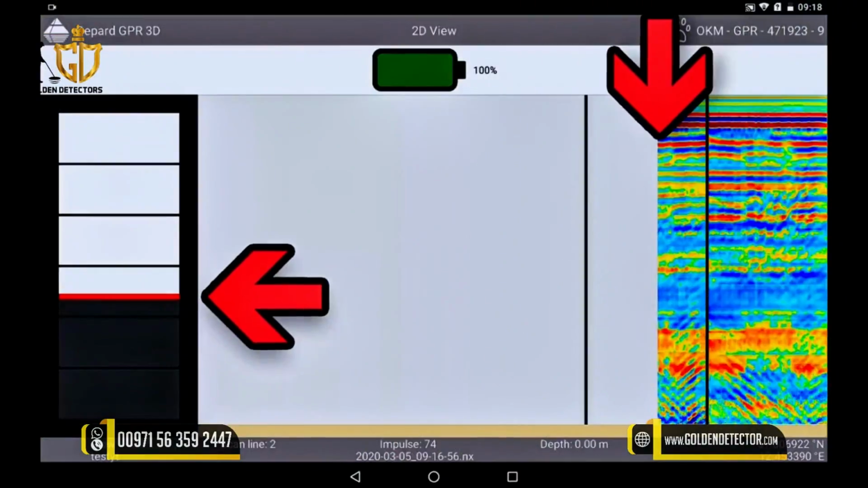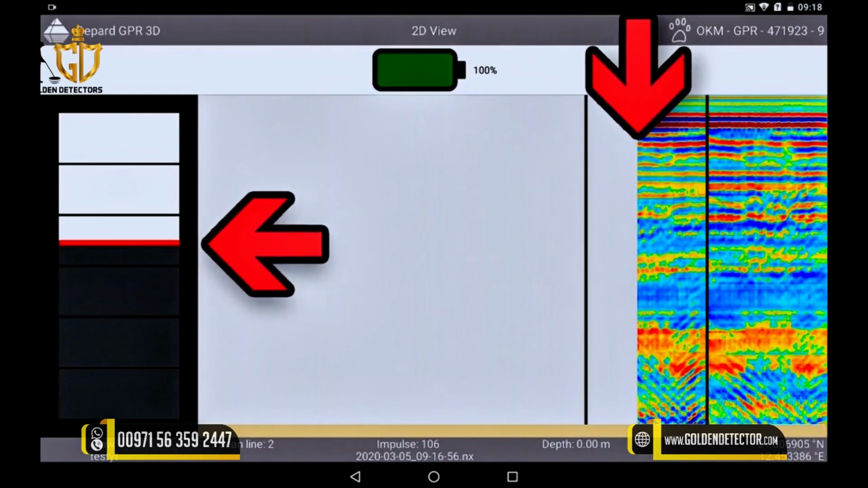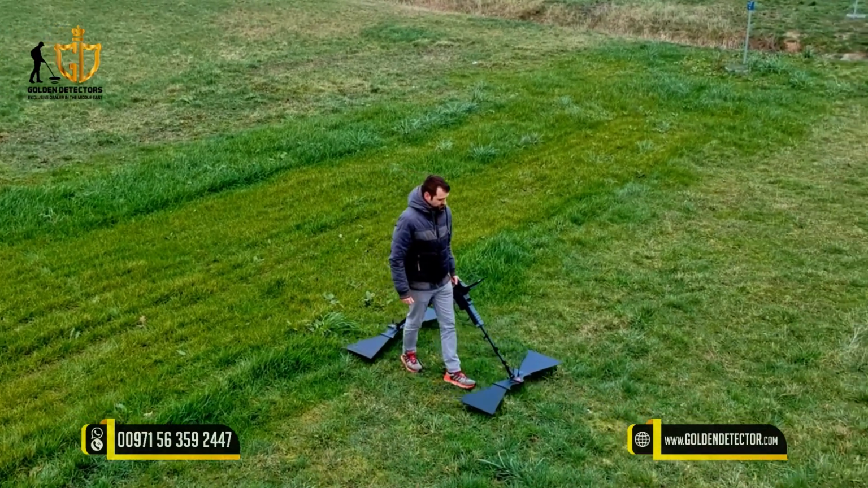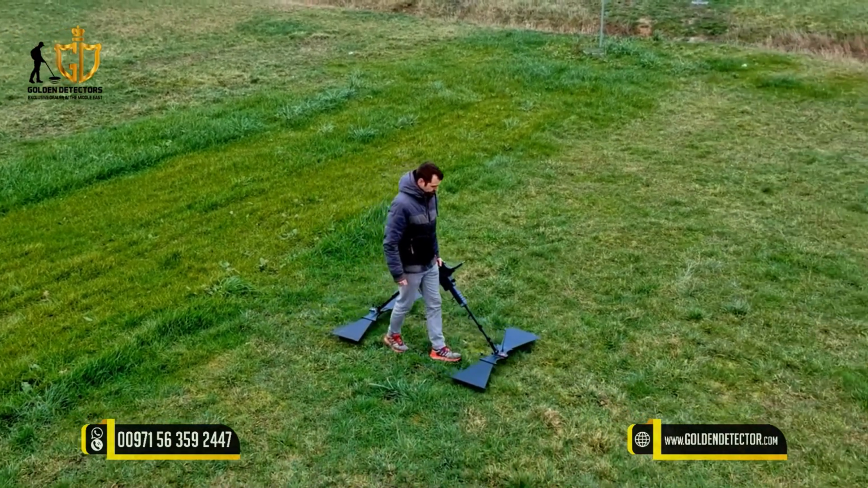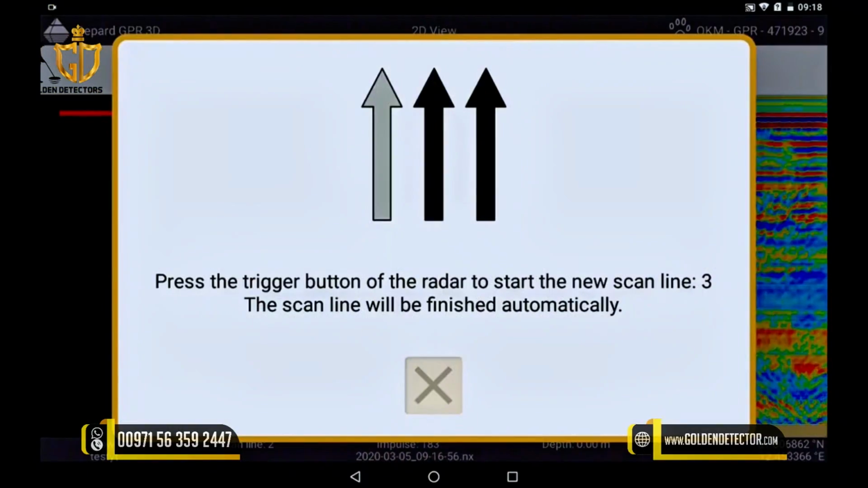On the split screen, you can see the distance still to be walked until the end of the track. Since you have set the distance in the first lane by number of impulses and your own walking speed, the radar will automatically give a final signal when you reach the end of the line.